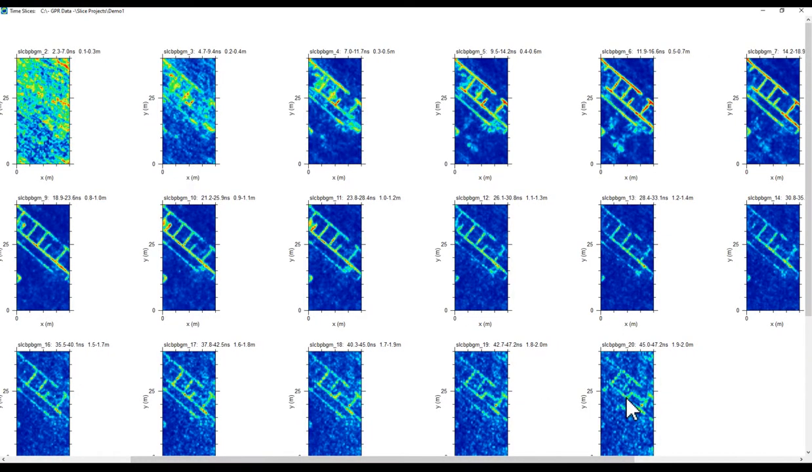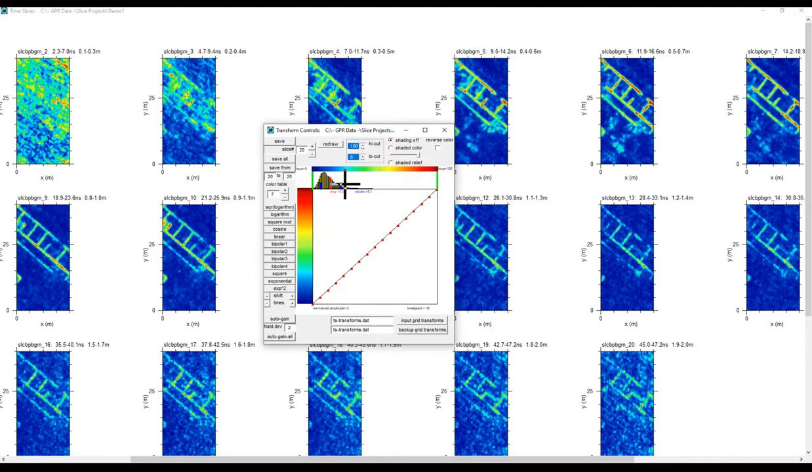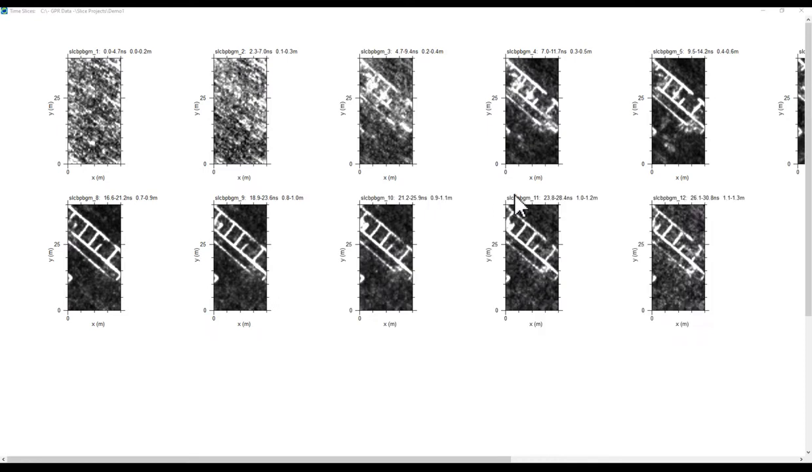So those are my slices. If I left click on one of them, then I get the plotting options. And what I'm going to do is ask it to auto gain each of these. So I'm going to set the plot parameters based on the mean and standard deviations, run that for every slice. And then I can also, if I want to, perhaps change the color and say redraw. And those are my time slices.